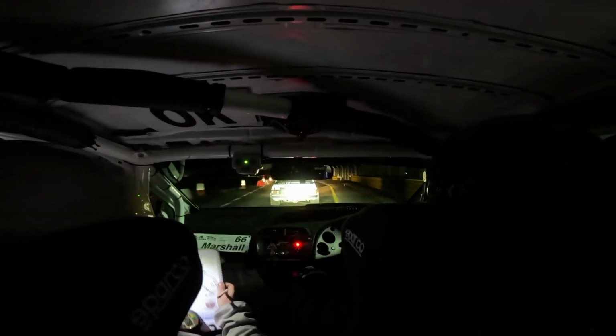Square right and a square left. Get on your horn. That's it, that's it. Time around the left. Splitting right this time. Split right. A square right and a square right. Over finish.